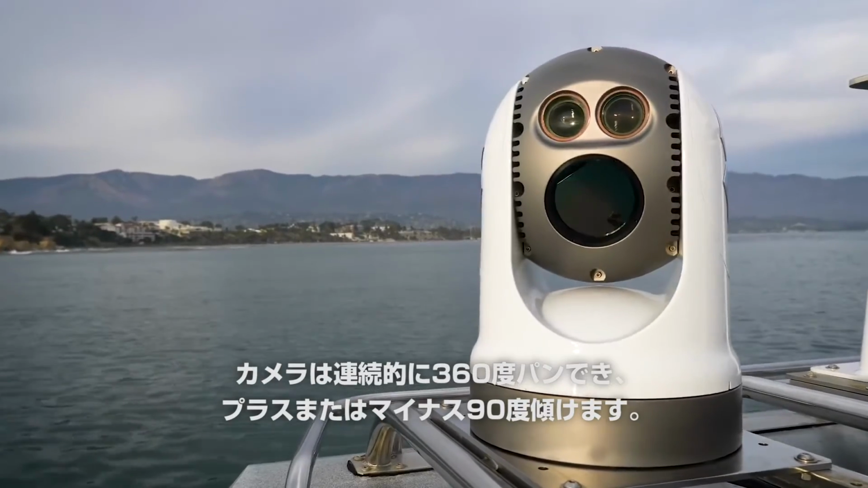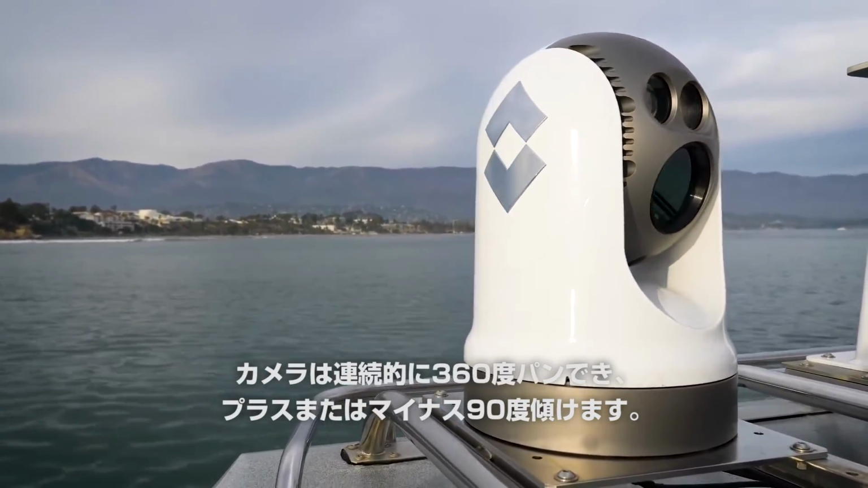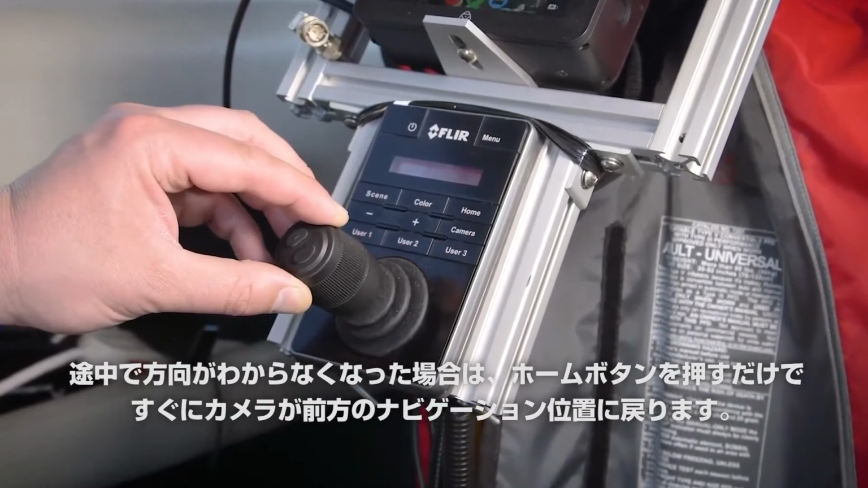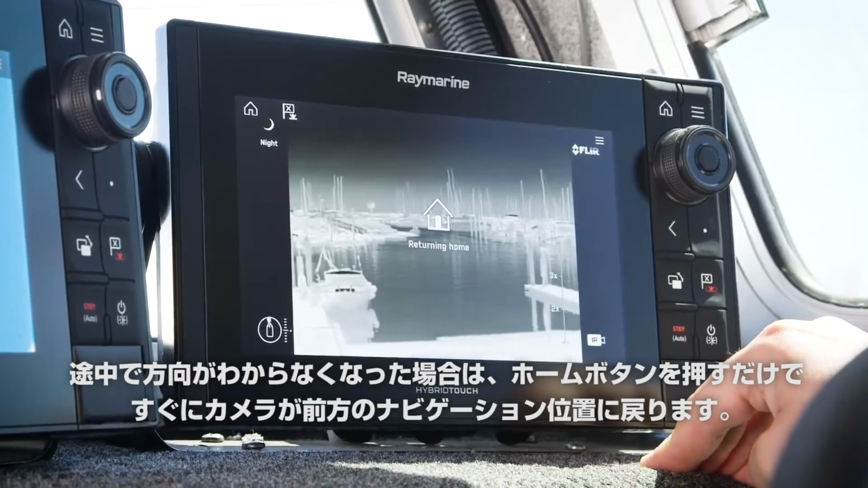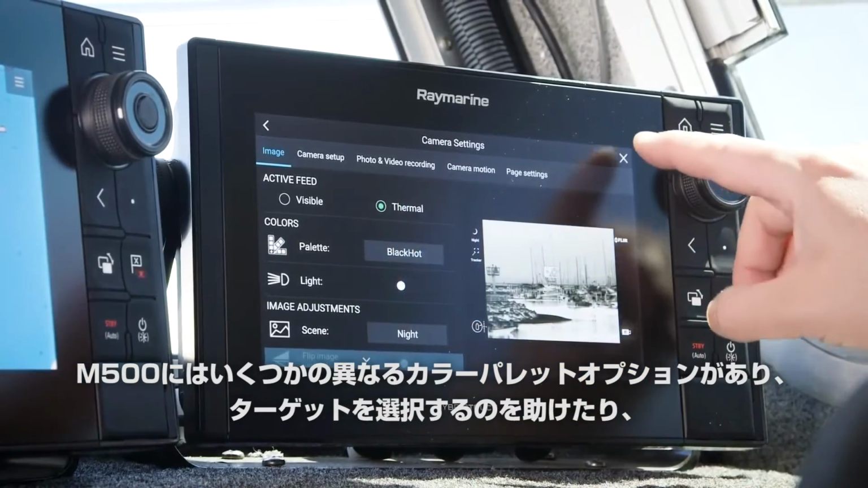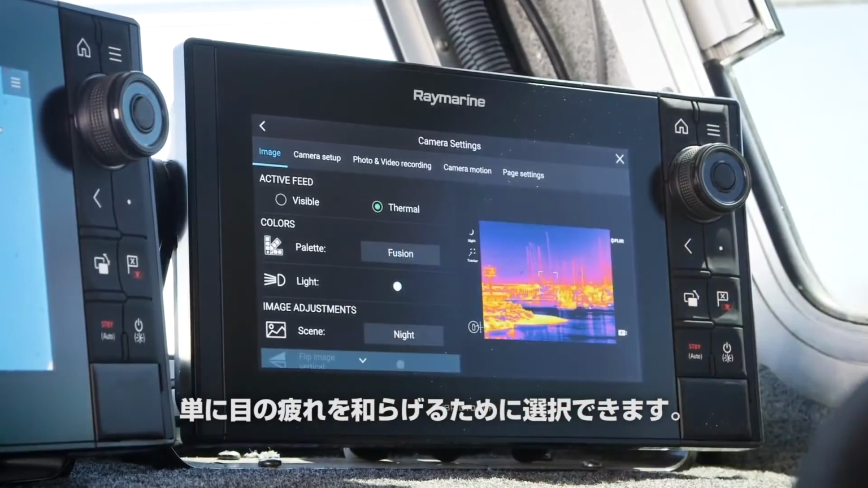The camera can pan 360 degrees continuously and tilt plus or minus 90 degrees. If you do happen to get lost at any point along the way, a simple touch of the home button will immediately bring the camera back to its forward navigation position. The M500 offers several different color palette options that you can select from to aid in picking out targets or just to ease eye strain.